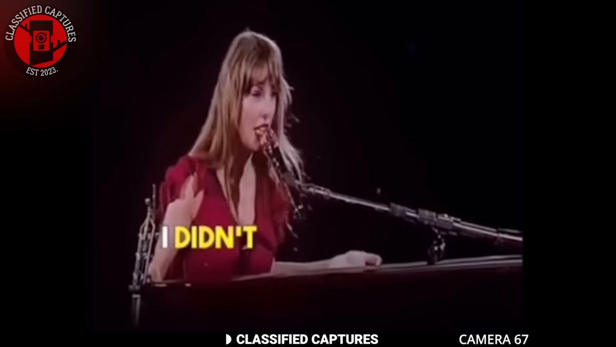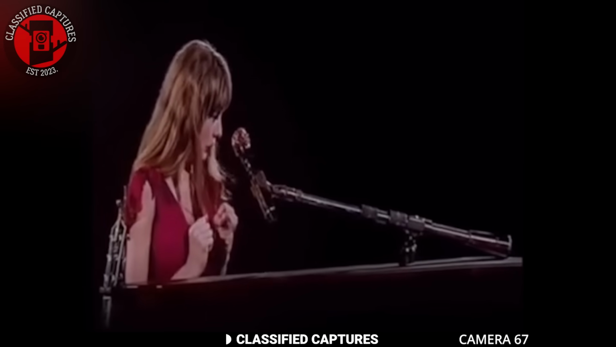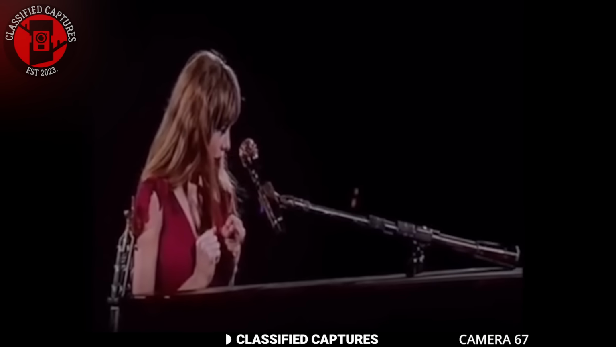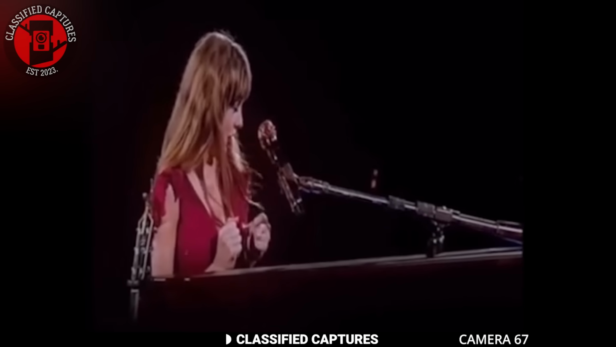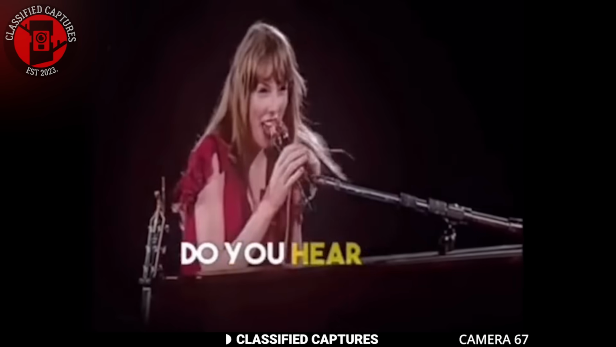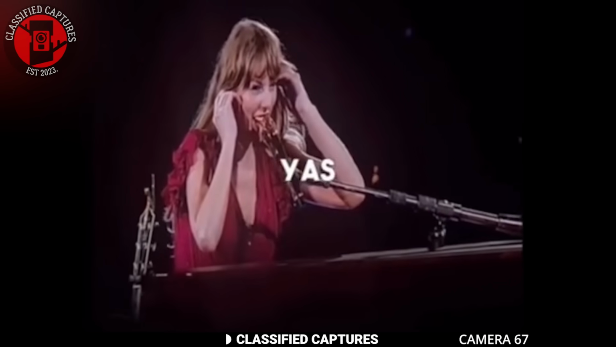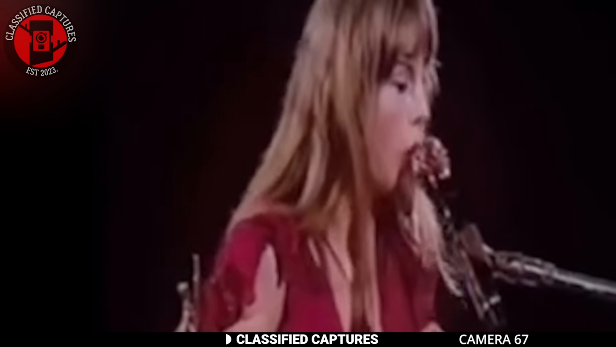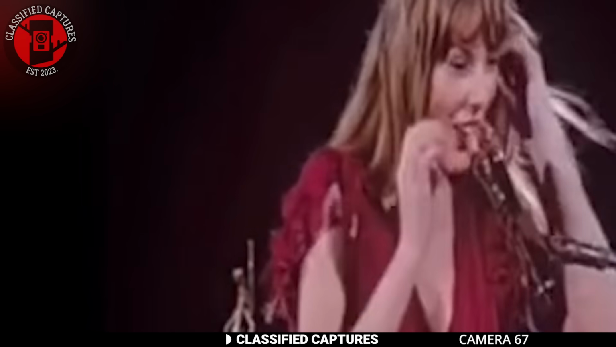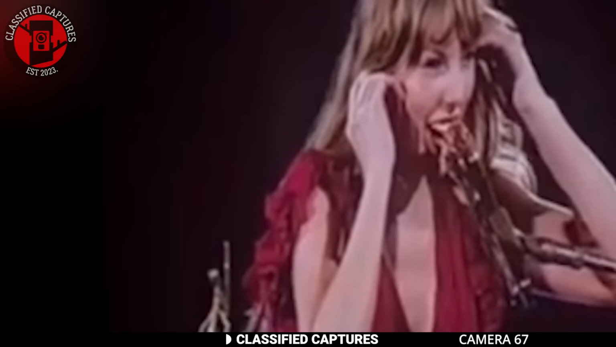It turns out even superstars aren't safe from eerie encounters. Check out this clip from Taylor Swift's concert when something strange happens. She's seated at the piano, hands off the keys, when suddenly it begins to play on its own. You can see her hands in the air and she's visibly unsettled, looking around in confusion. Could this be the work of a super fan from the other side wanting to join in, or maybe just a technical glitch at the worst possible moment?